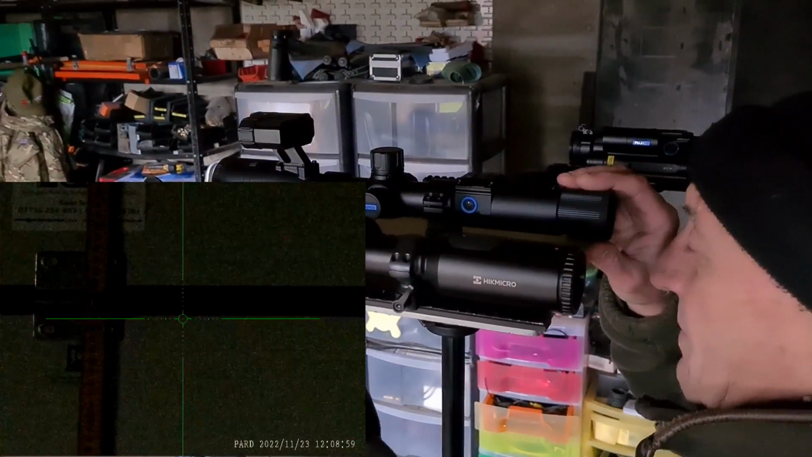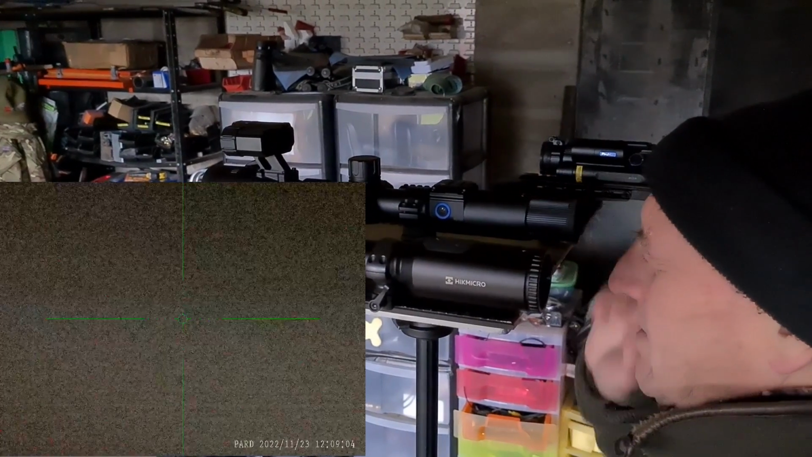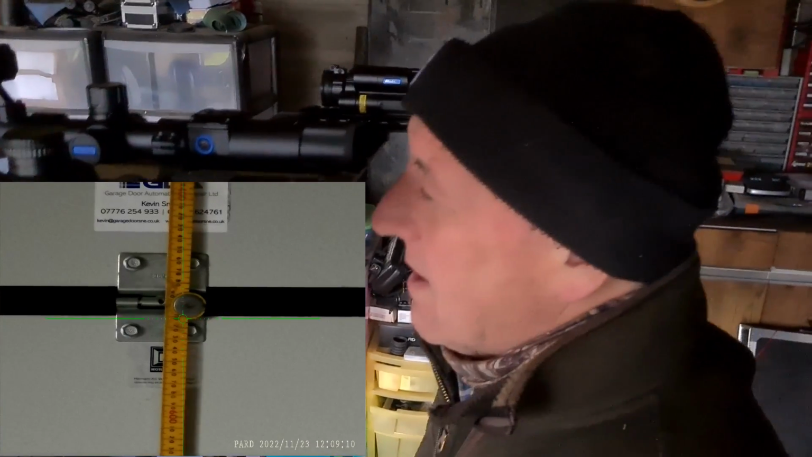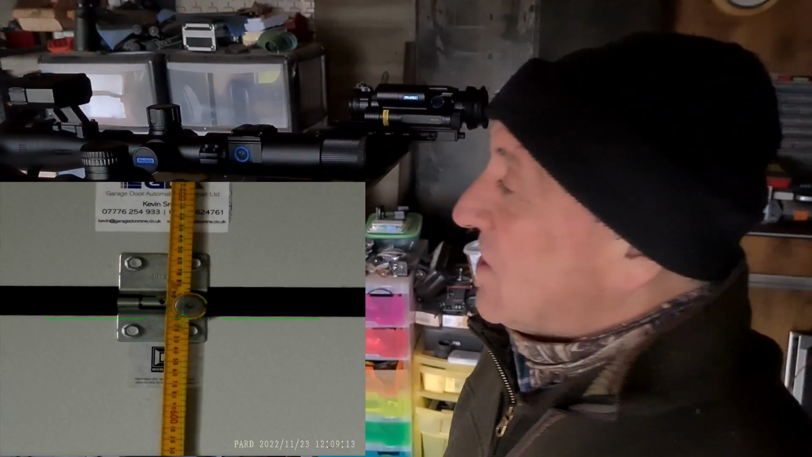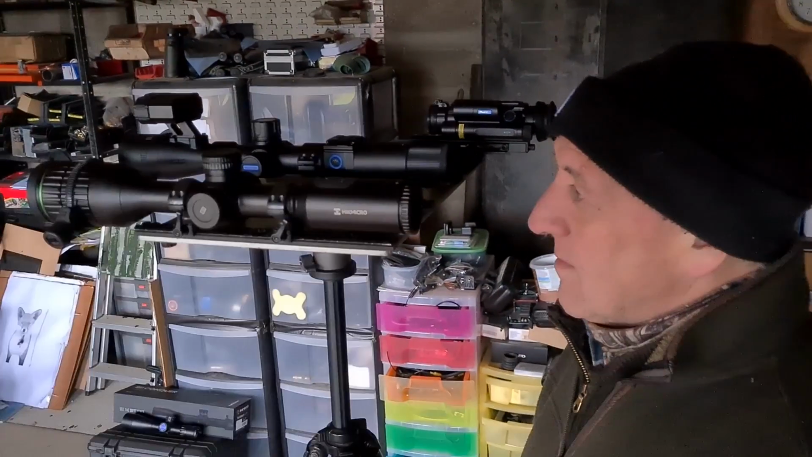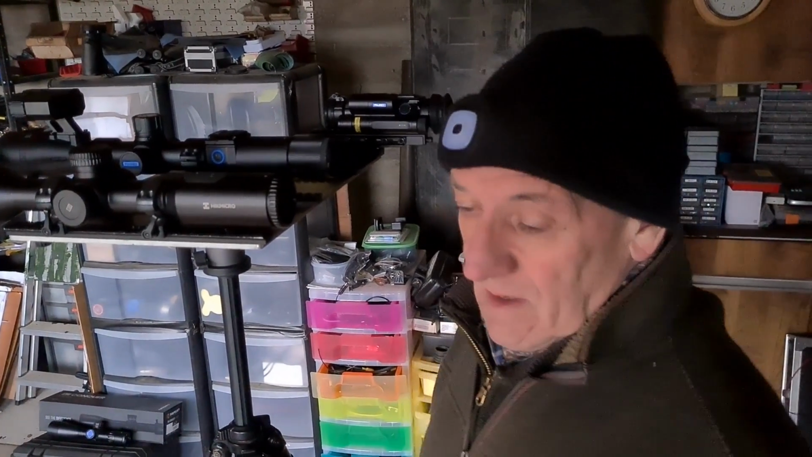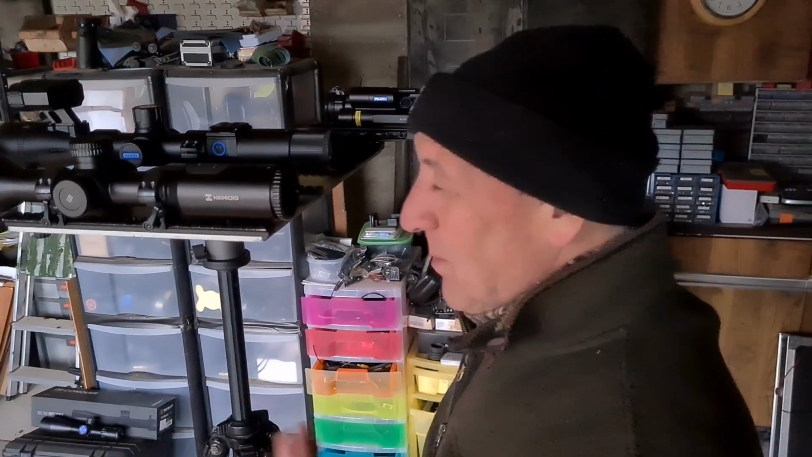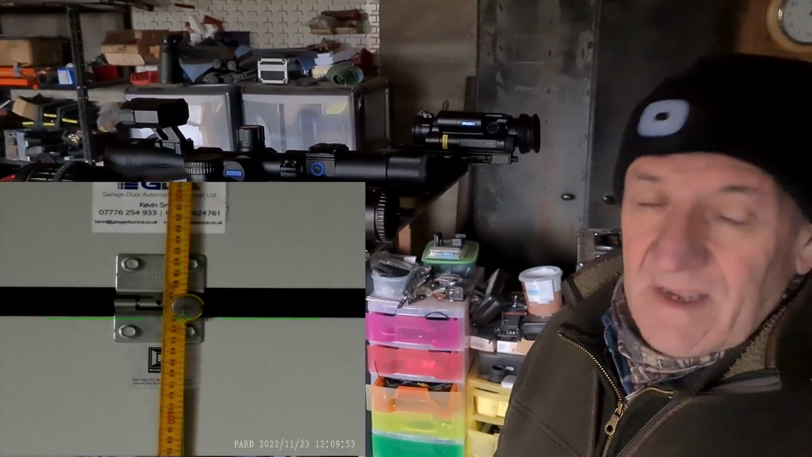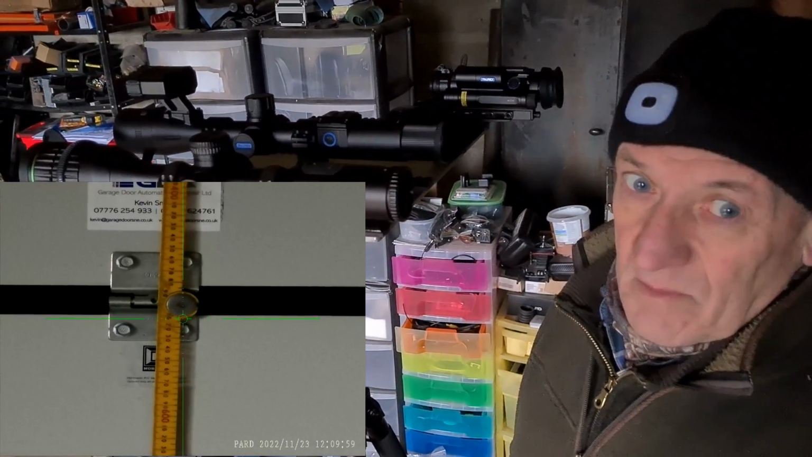But when I open the lens cap, it's a different world. Now the whole of the lens is being used to admit light to the sensor. And the sensor's now working the way that it should, and the image is just first class. I'm really impressed with that. We said earlier on we liked a lot of the features in the scope, but obviously the image was going to be the ultimate test. Well, the daytime image for me clearly passes the test. It's an excellent image. That only leaves us to look at the IR, the nighttime image. And if the NV image is as good as this, then it's going to be a cracking buy.